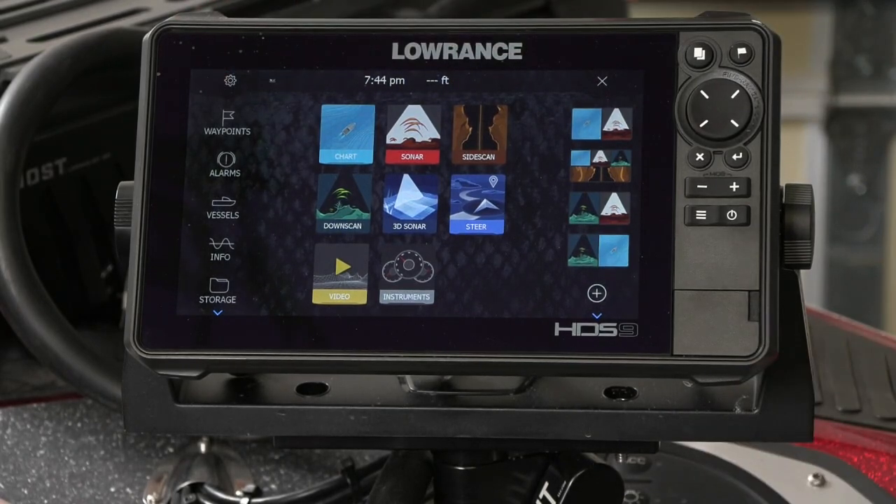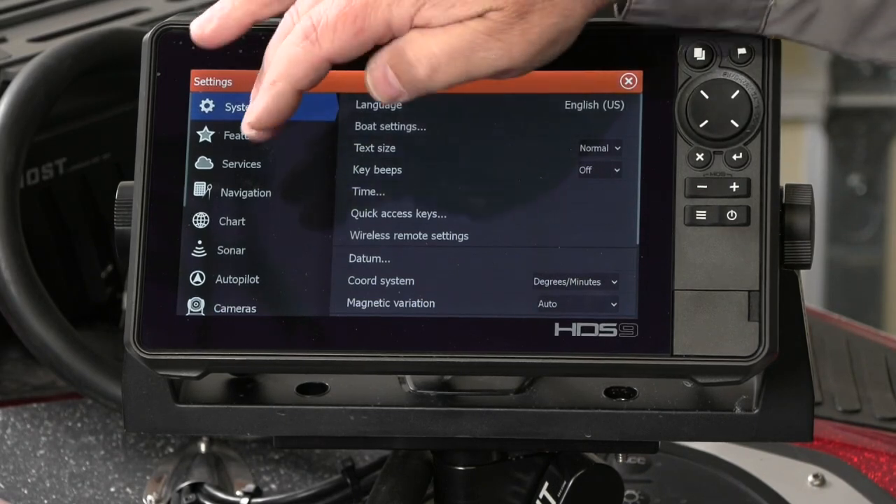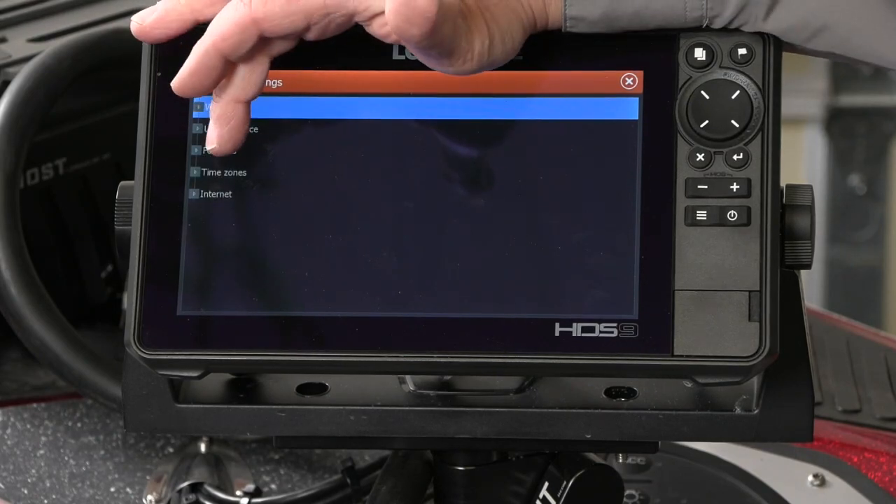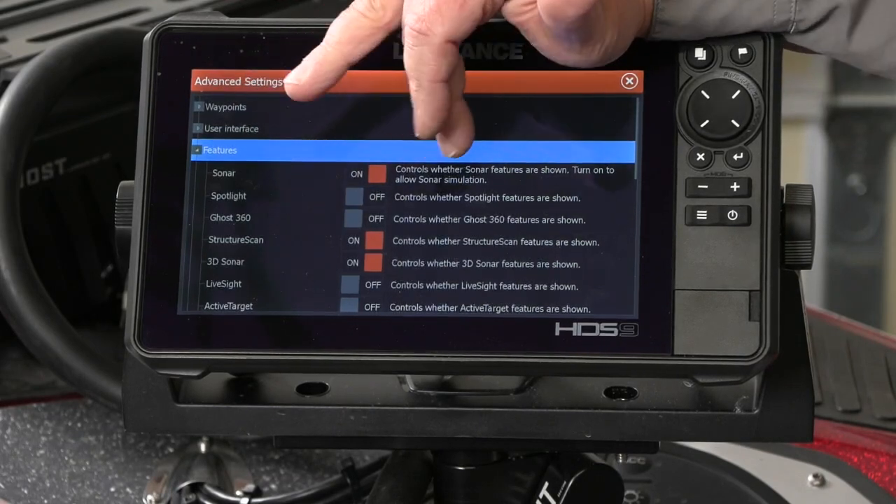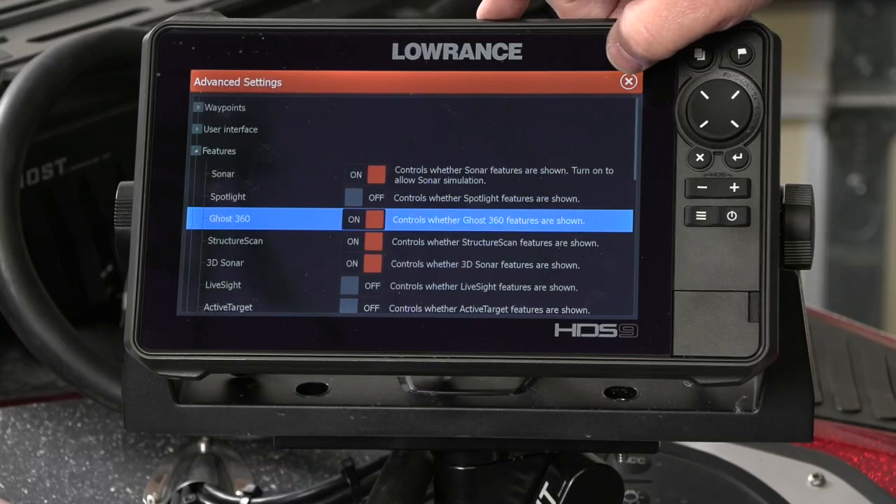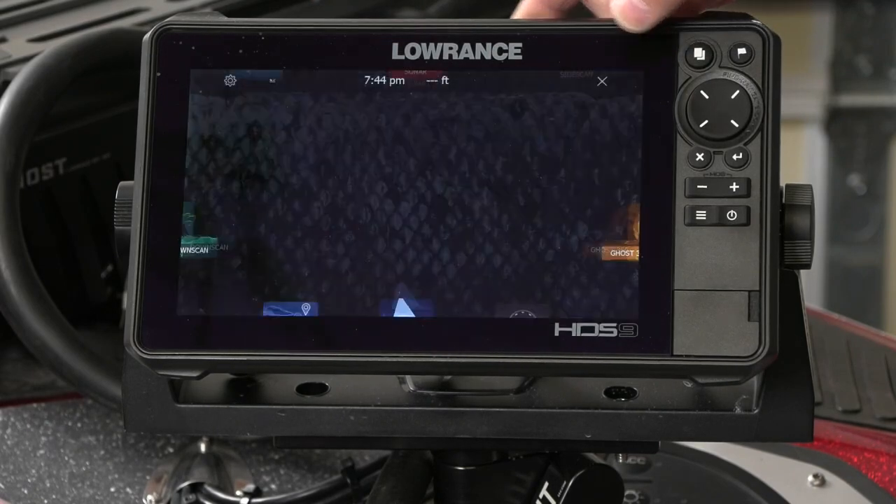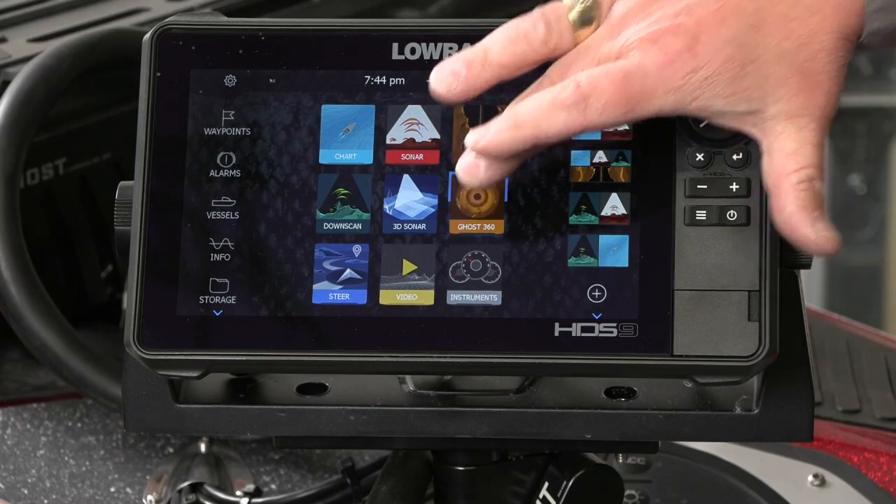So after you hit your Pages key, hit your Settings cogwheel, come down here to Advanced Features, and then we go to Features. And as you can see here, Ghost 360 is turned off. So if I turn it on, I exit out of here, it tells me the feature's been enabled. And as you can see, it shows up on my screen right here.